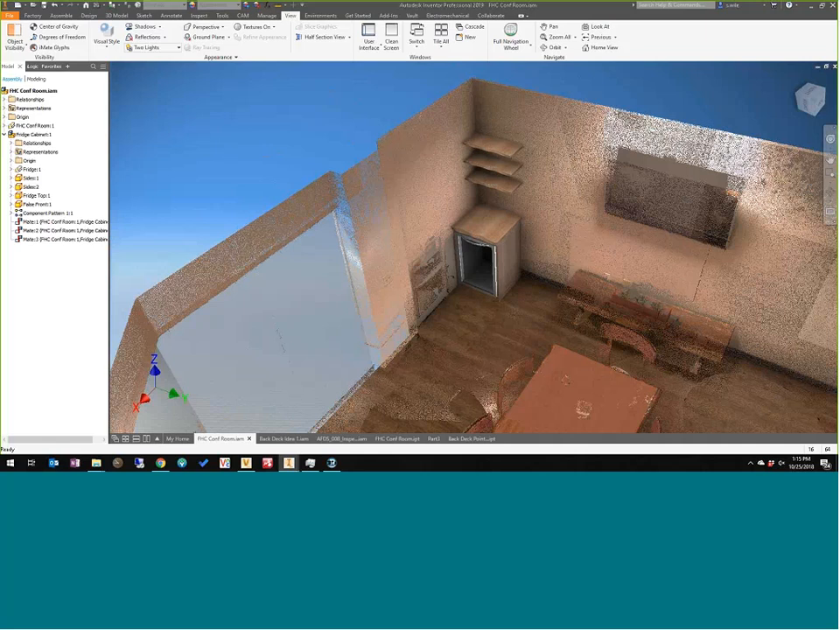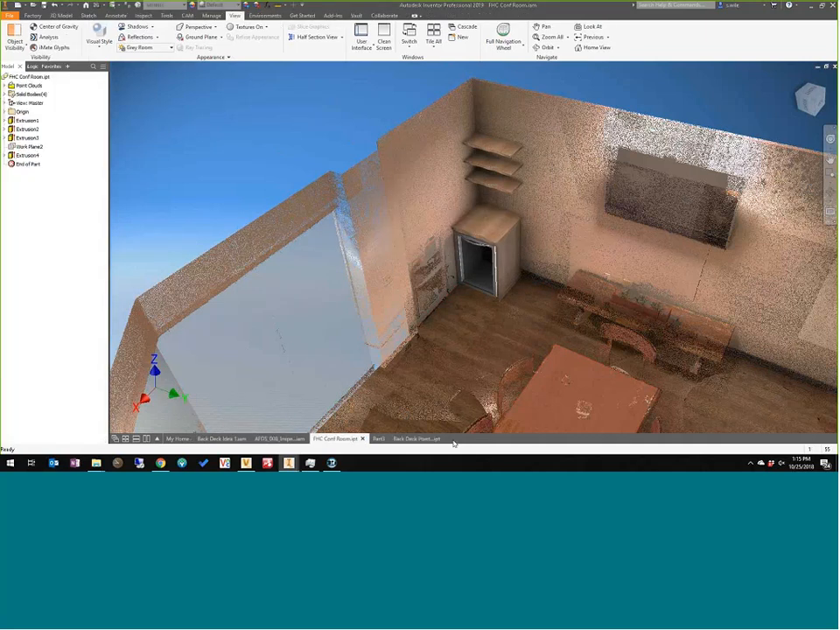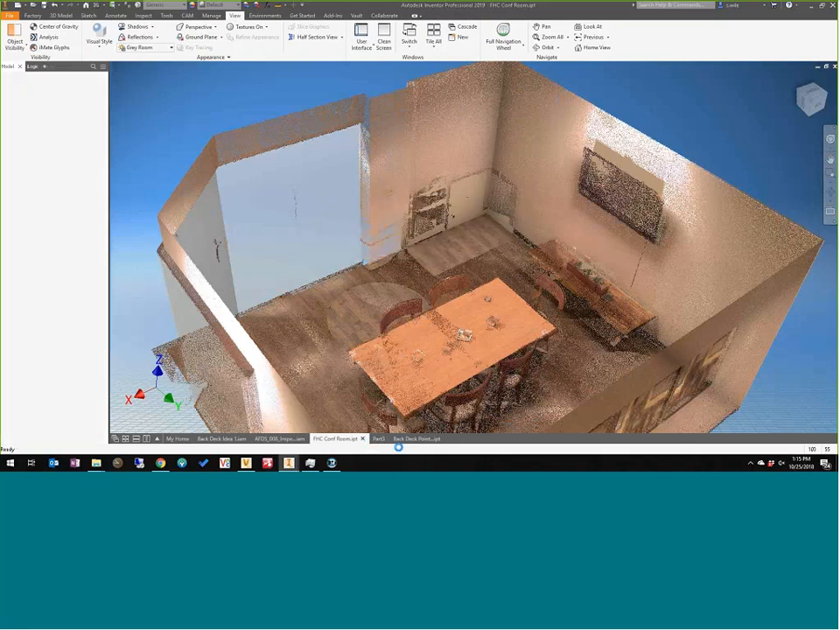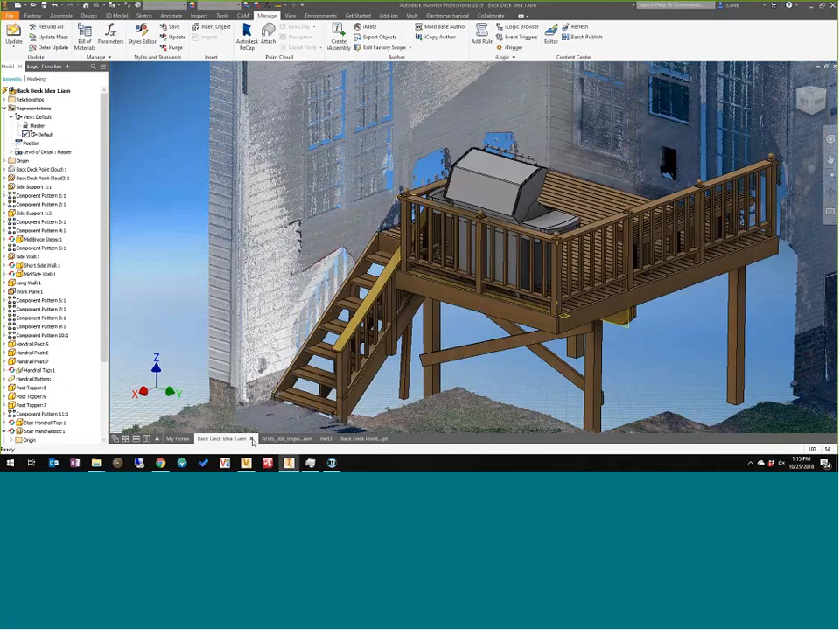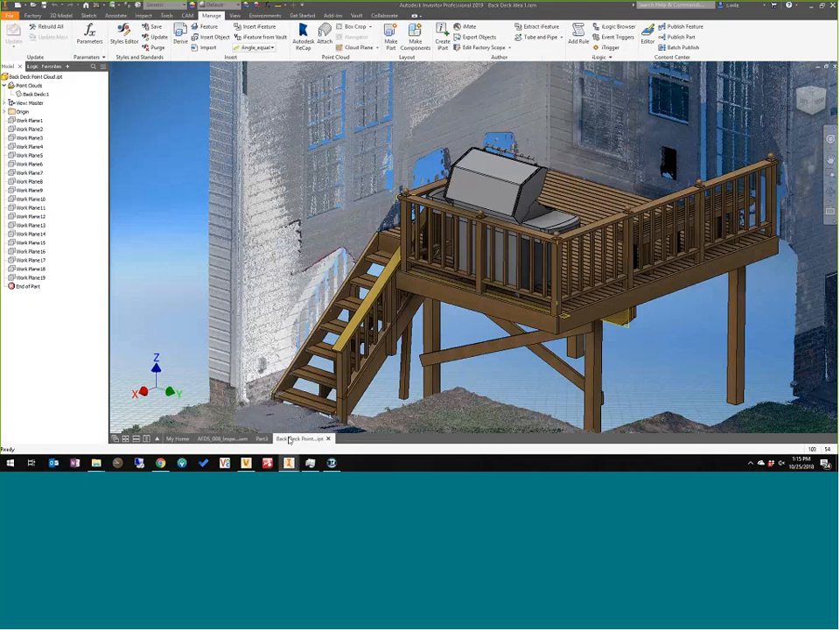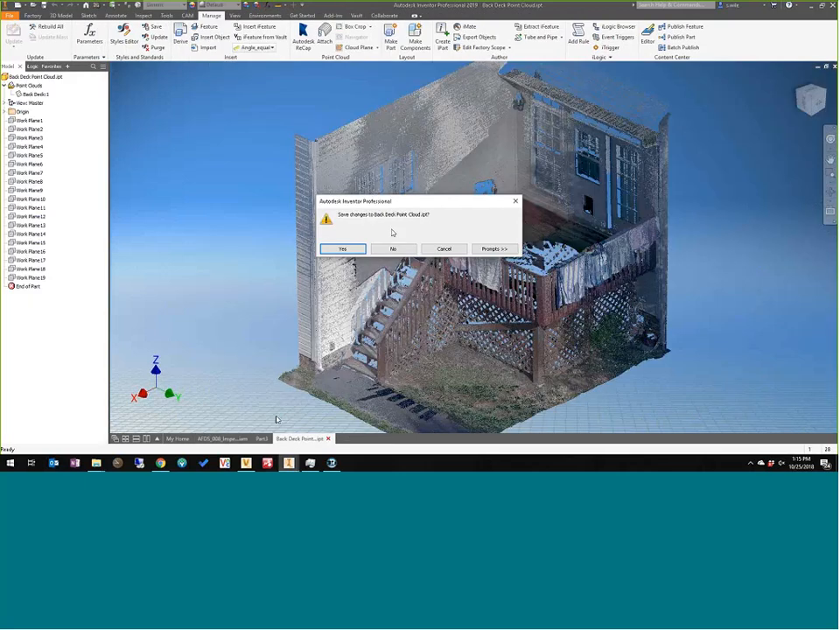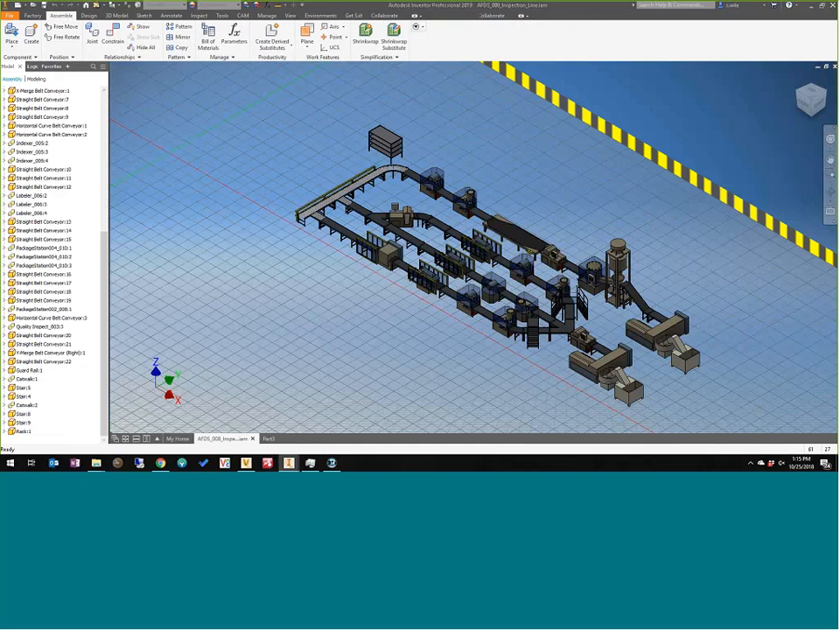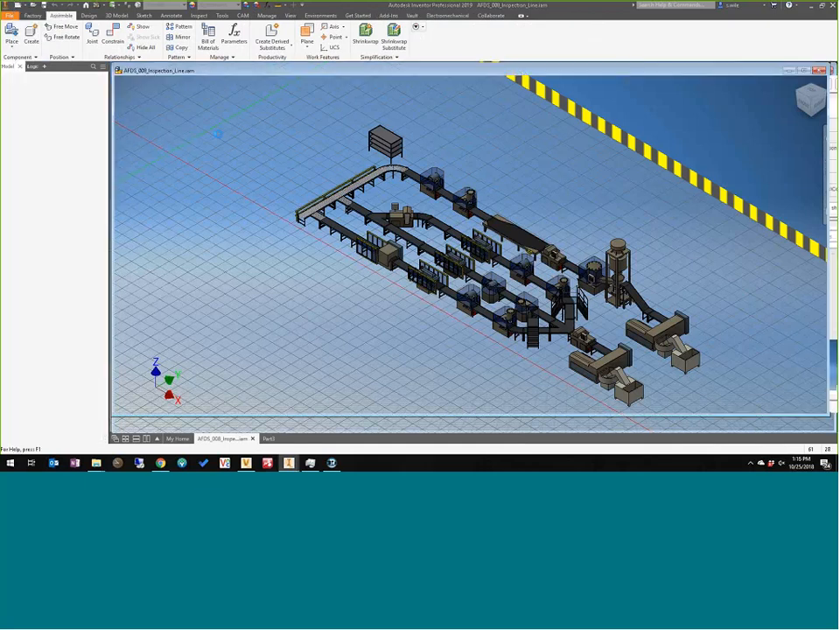So just to see the whole process for bringing something like this in, let's close some of this stuff. I'll bring in an engine into an empty IPT so you can see that workflow, and then I'll extract some points off of one of the pipes. All right, new IPT.